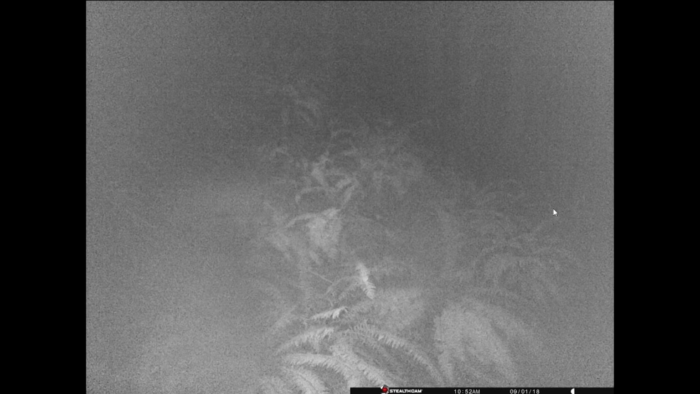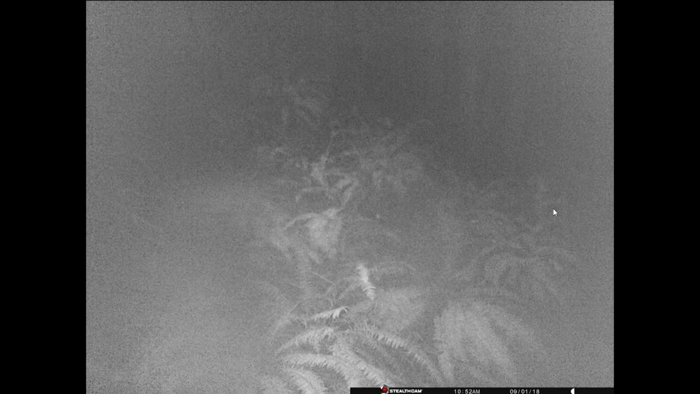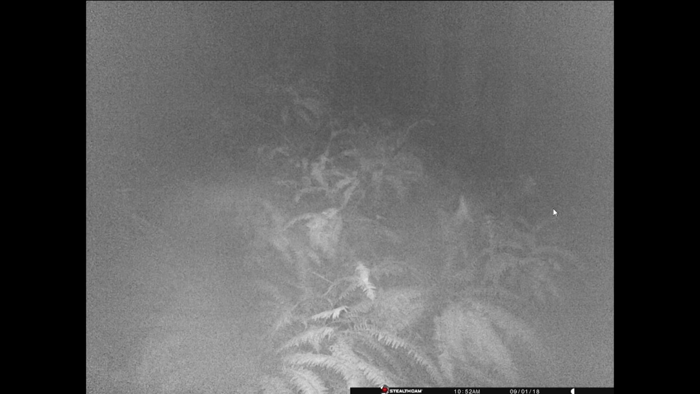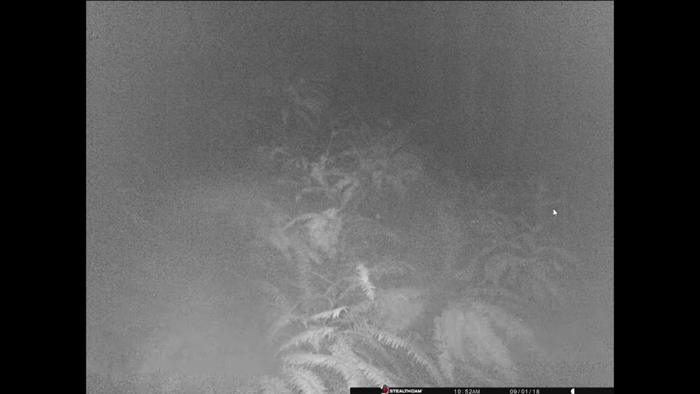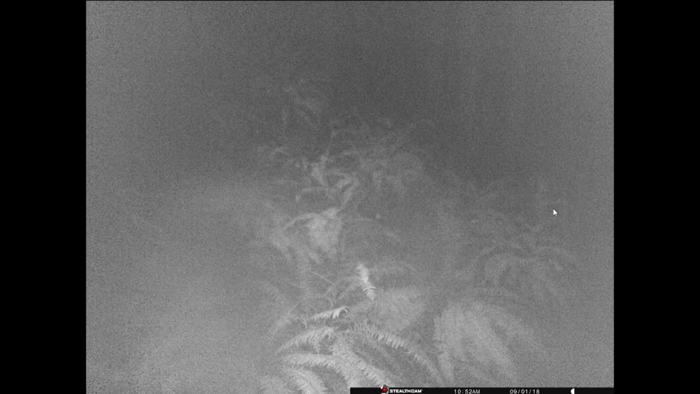Just doesn't make sense. Something like that moving through the forest in the middle of the night, activating my trail cam, and there is no movement in those ferns. They're as still as can be. So the only thing activating this camera is that shimmer moving by. It reminds me of the white orb-like thing I captured a year ago, but just not as blatantly obvious. It's much more subtle, but it's something moving by, something triggering the trail cam.